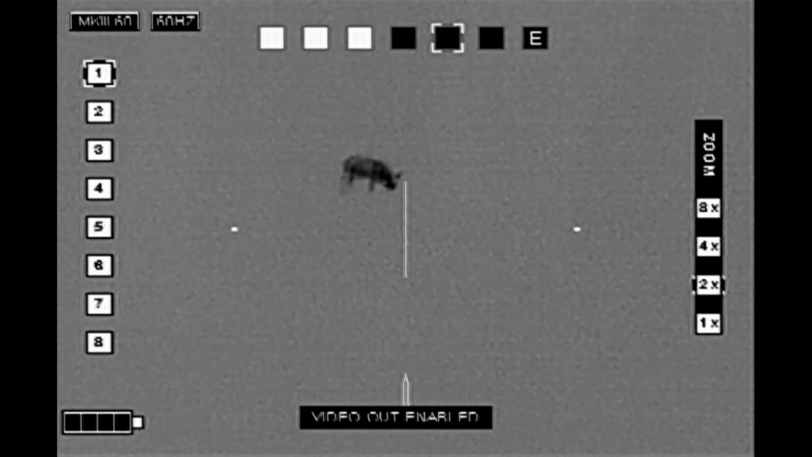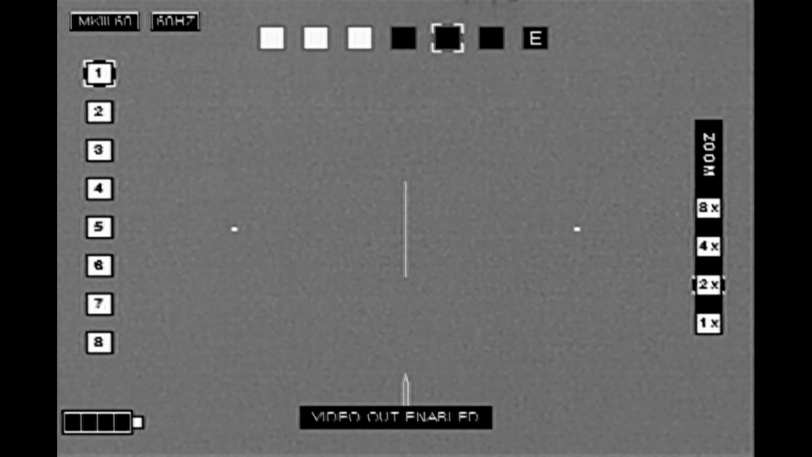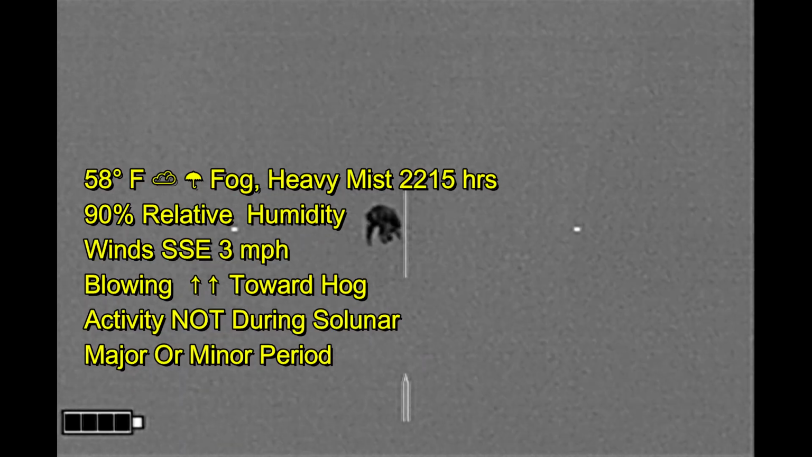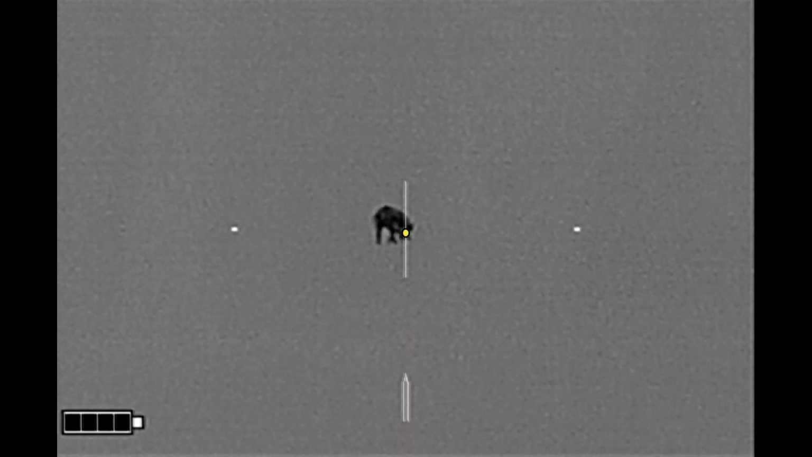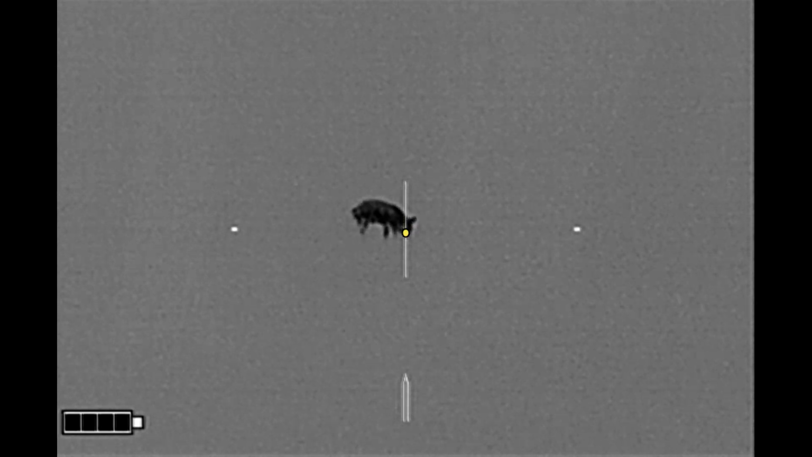This hog I actually spied on the property across the road, stalked it across the property on the other side of the road, and it just meandered its way back across the highway. So I had to get in the truck, drive around, come around to this property, start my stalk again. I finally have the hog in range, in sight, and so I'm not going to try to advance any further.